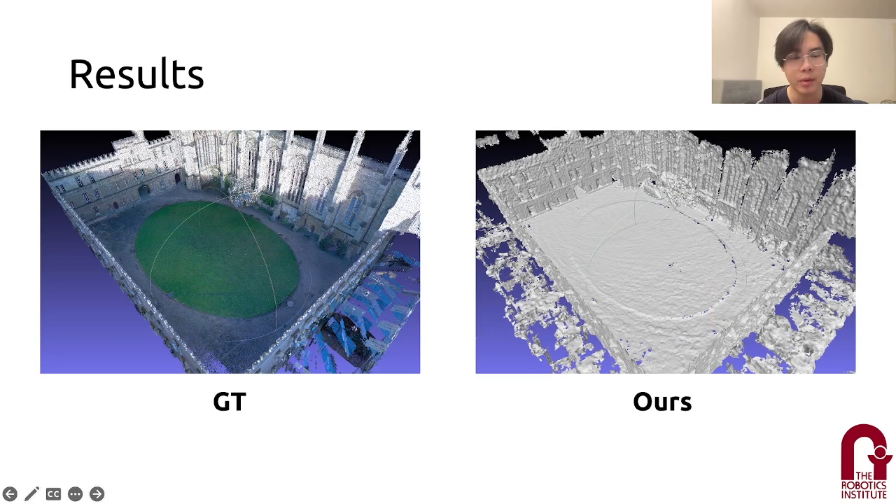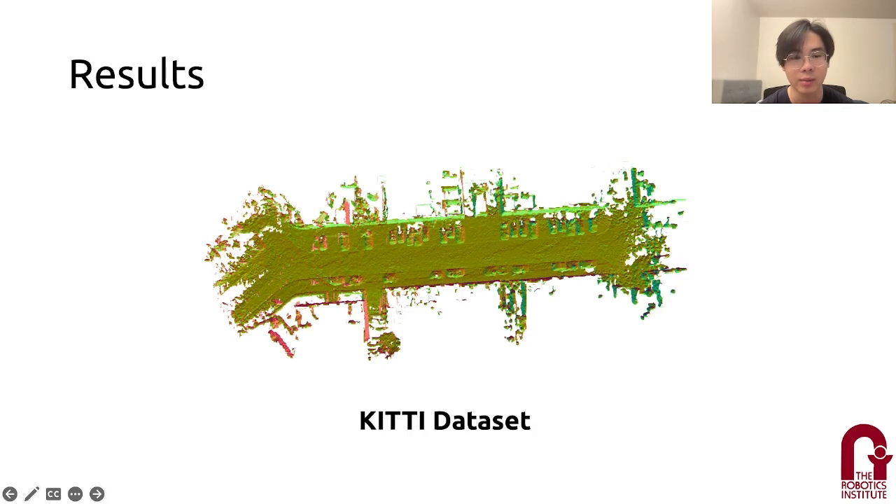Here are our mapping results. You can see our dense reconstruction has very fine detail. And here are our other mapping results, which show that our method can incrementally build the map.